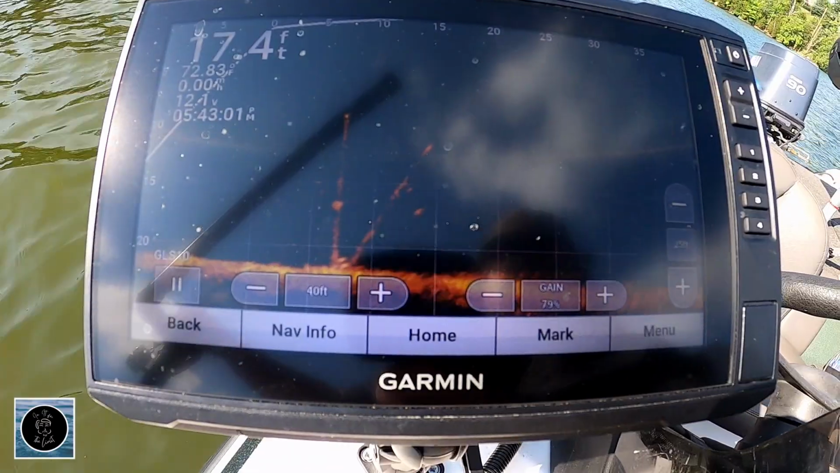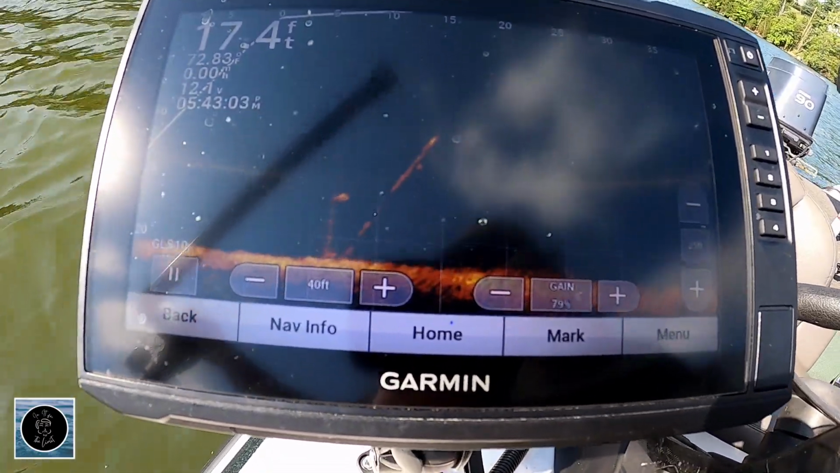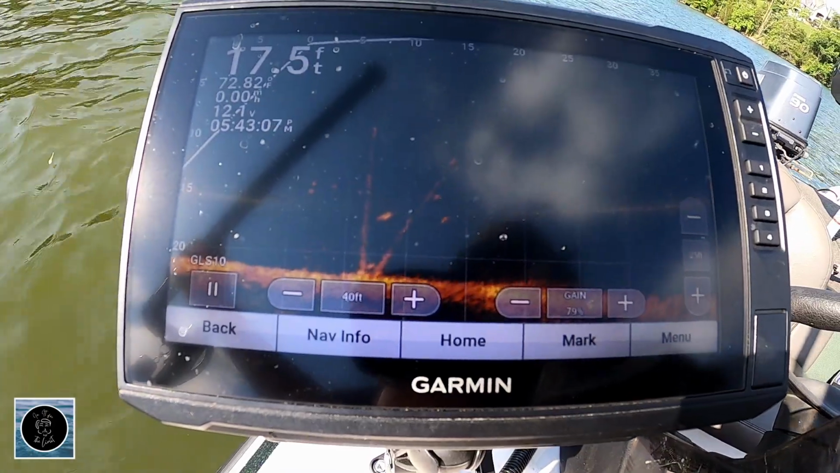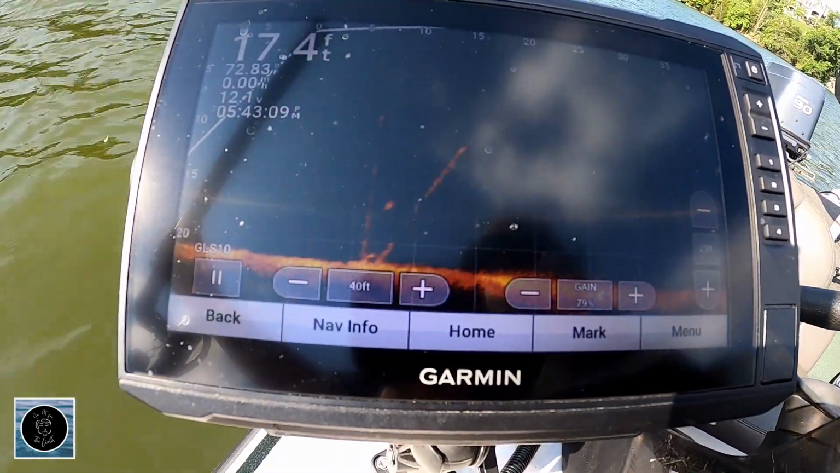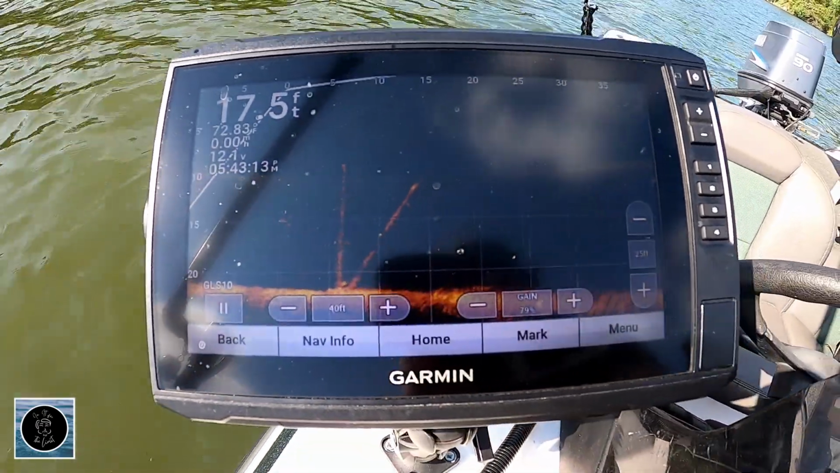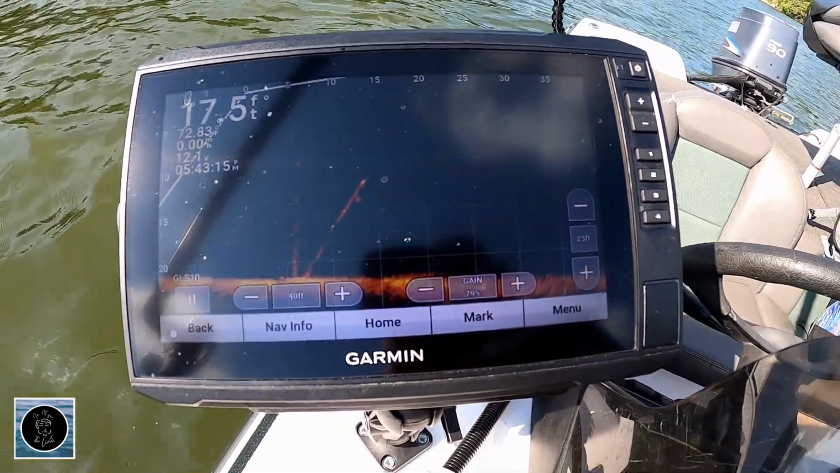I caught one. There might be a crappie right there too. There might be a couple of little fish. That looks more like a crappie though. We'll drop in and see. There's another one on the bottom too, right there. So, still got a couple here. There's another bed that I'm going to check out that I accidentally went over.